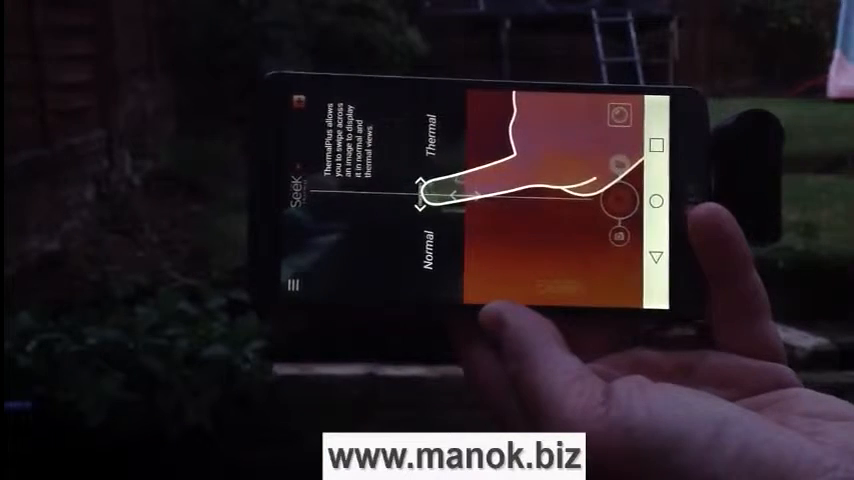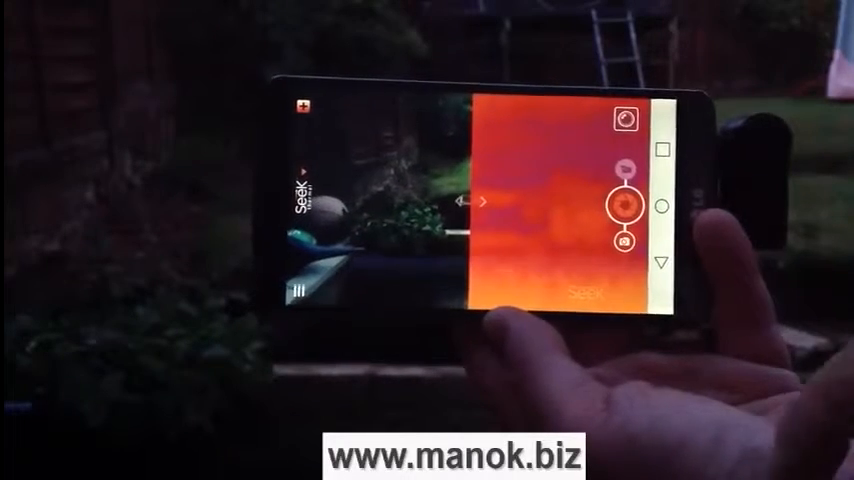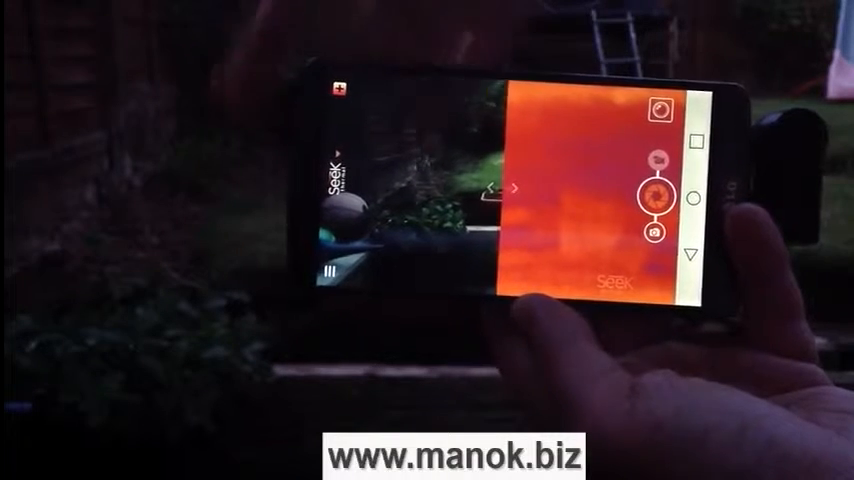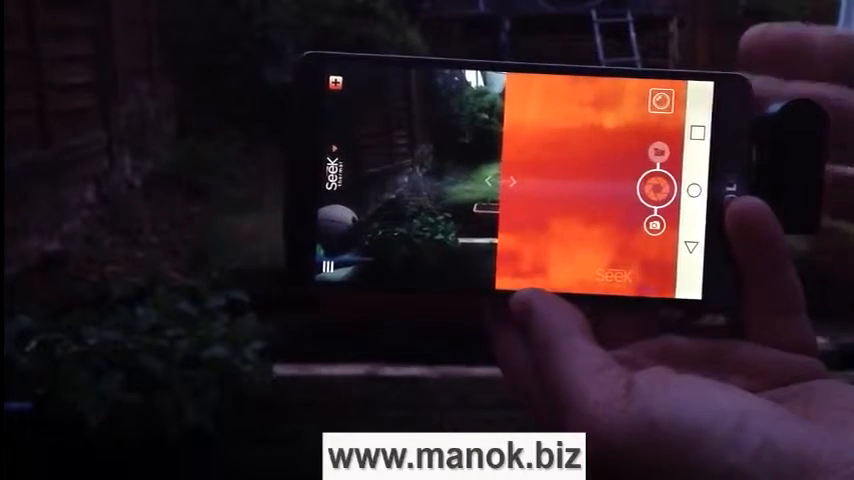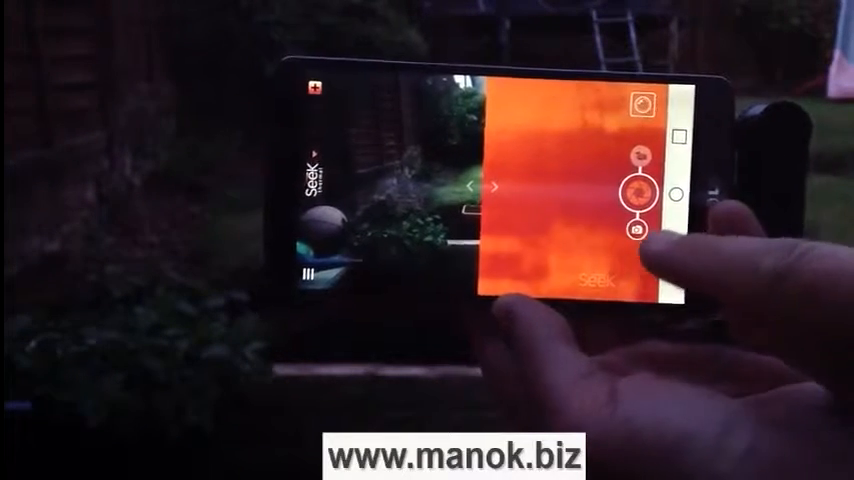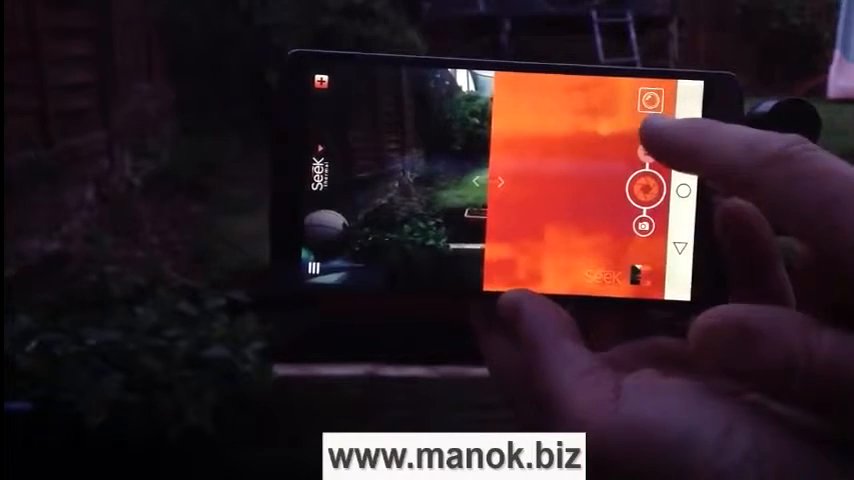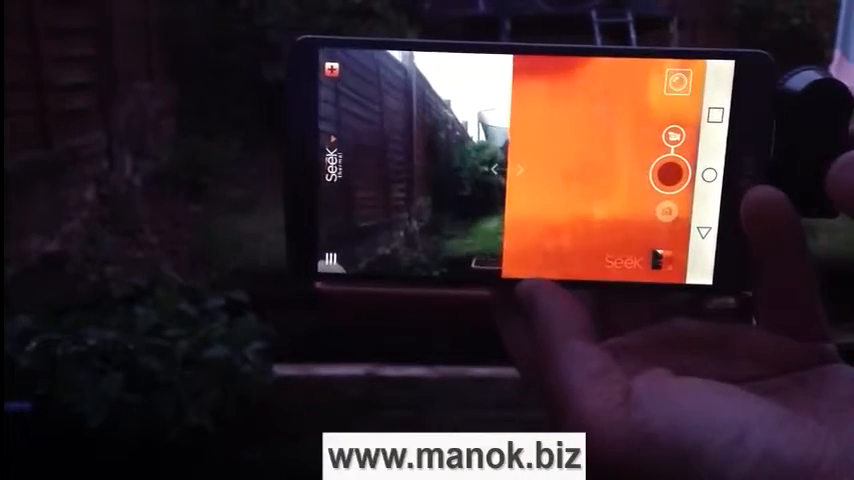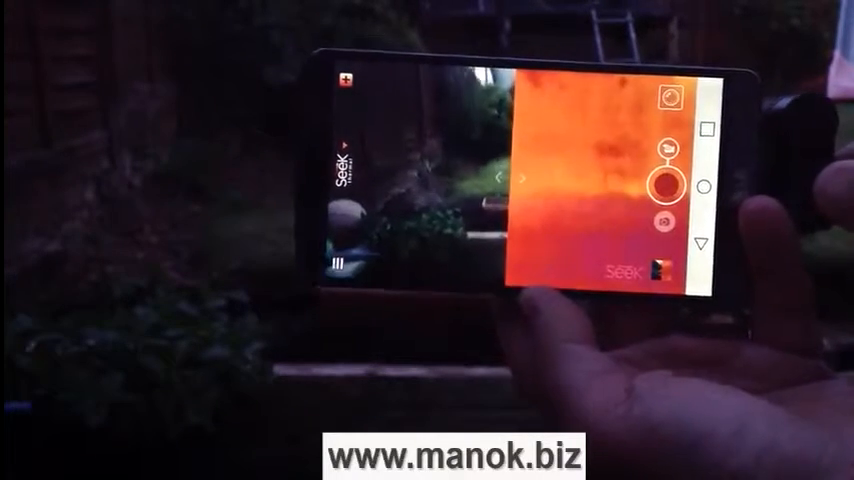Right, I'm going to take you around the Seek Thermal app, and first of all we'll go to the main screen, and you can see here that you can split, so you can see with your main inbuilt camera on the left here the normal view, and then the thermal view through the thermal camera here on the right hand side. So you can take photos and you can snap away like that. You can also film and take footage. You can see I can move up and I can see heat signatures, and you can see the ground is quite cool here.